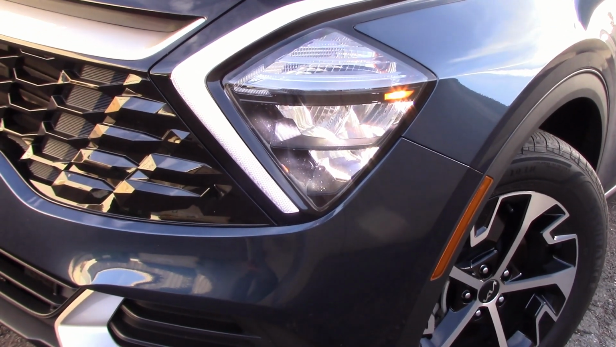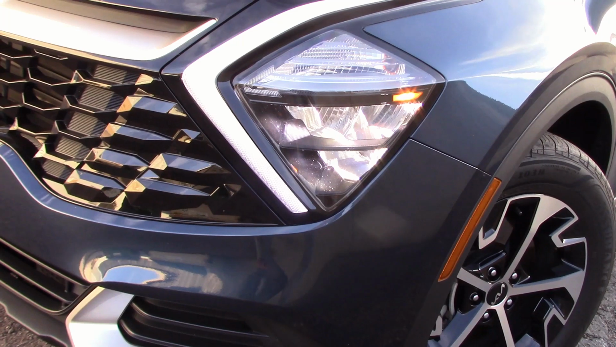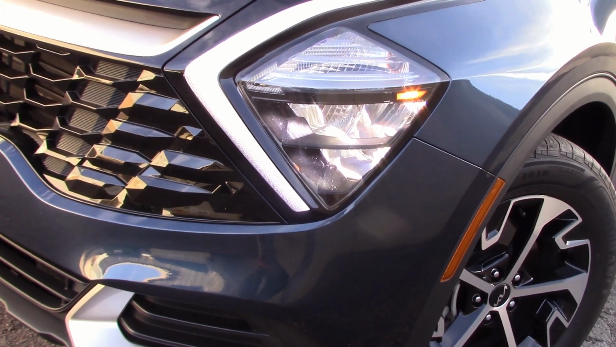If you're concerned about night driving lights, I suggest you take this on a test drive and look at the headlights and see how it works for you.